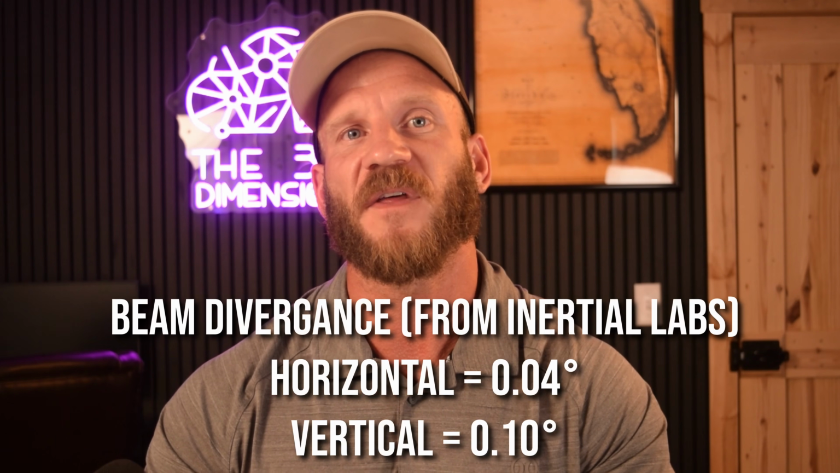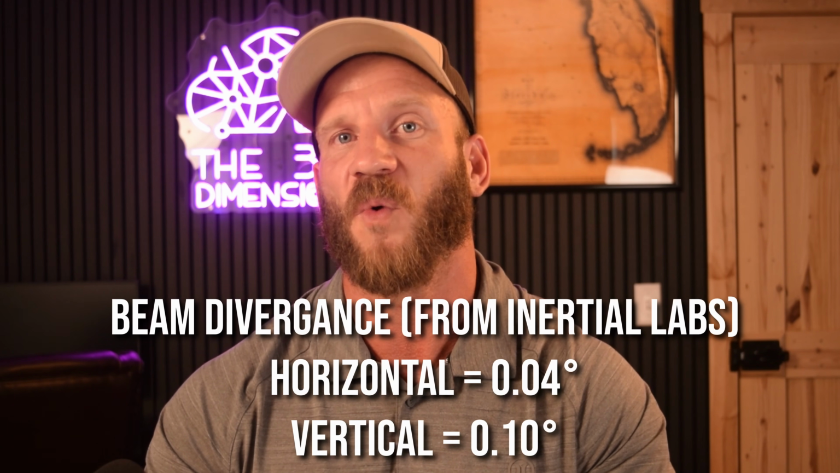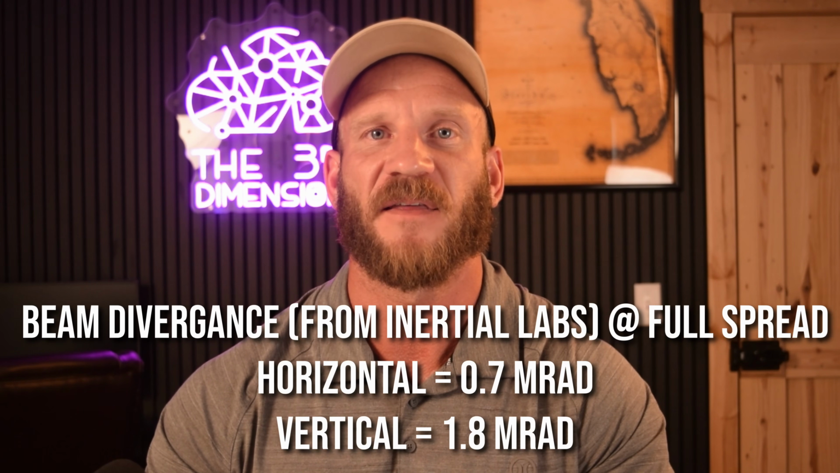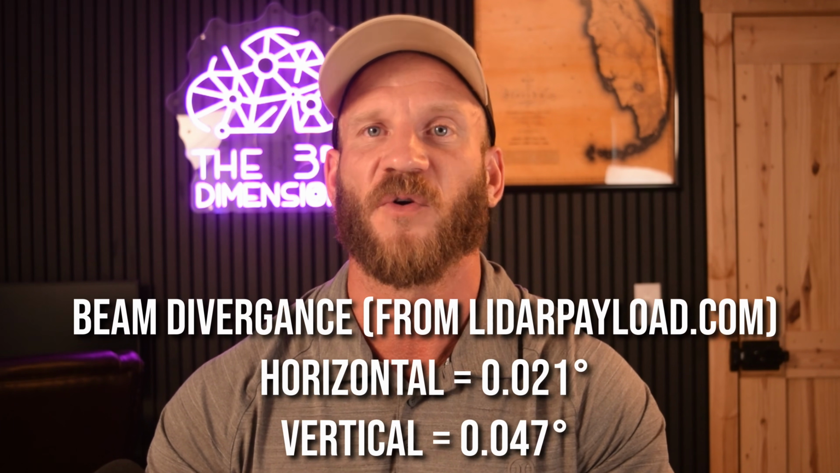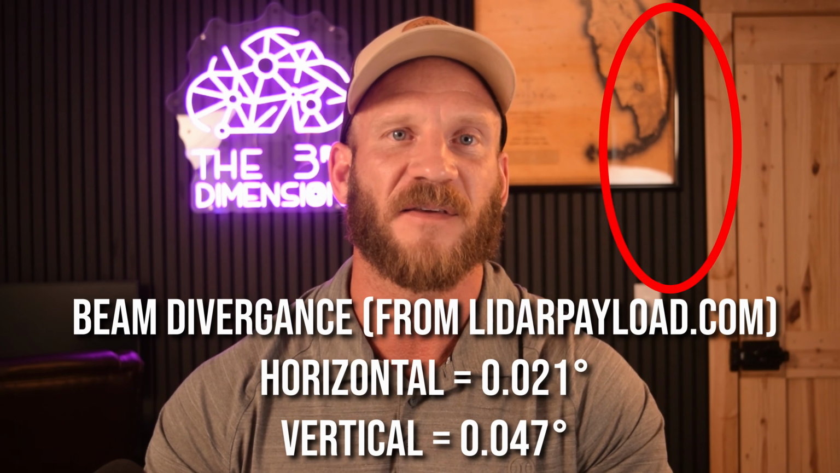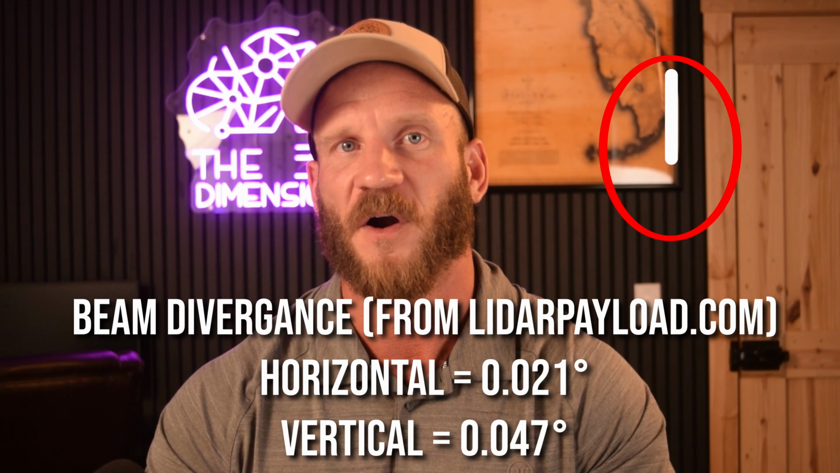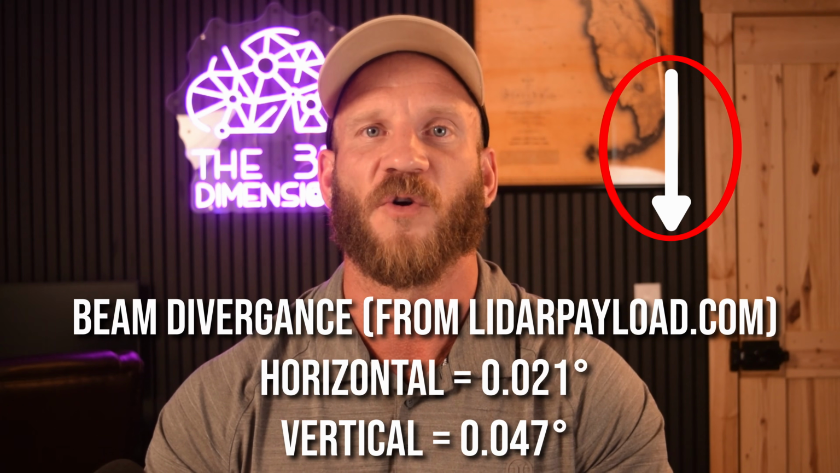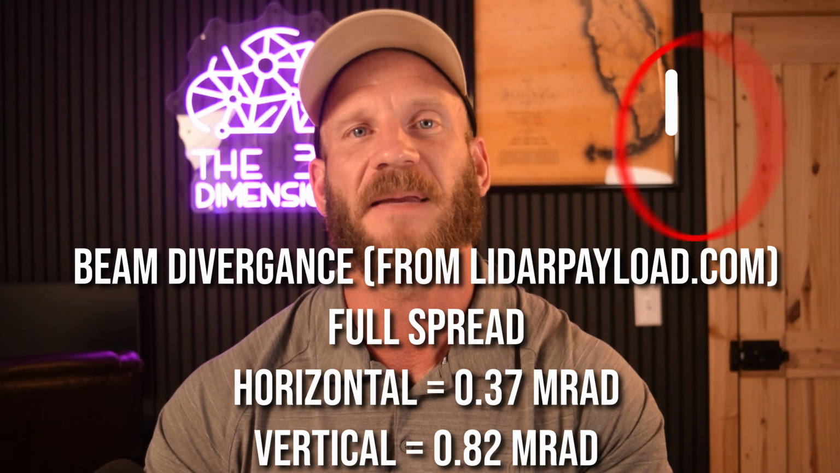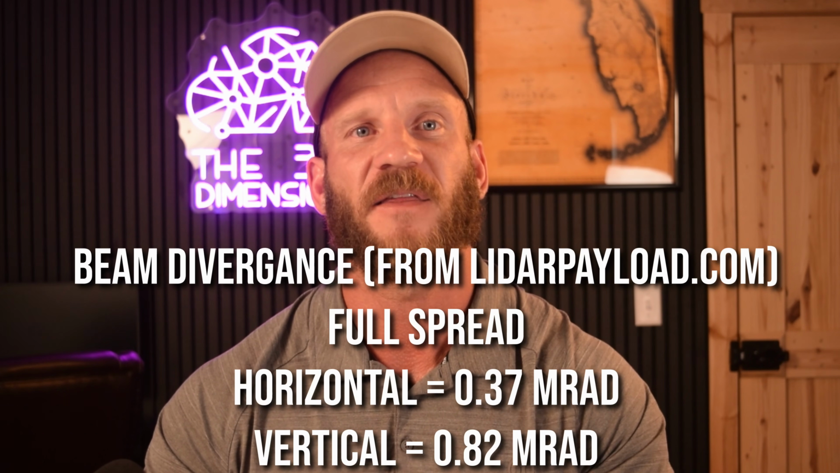If we use the source that quotes the 0.10 value, we're looking at about 2.5 times the size of the FlexScan. And if we're looking at the source that quotes a 0.021 value, then that no longer becomes the semi-major axis, and the vertical value takes over for being the larger of the two at 0.041, which gives the XT32 a beam divergence very close to the FlexScan.